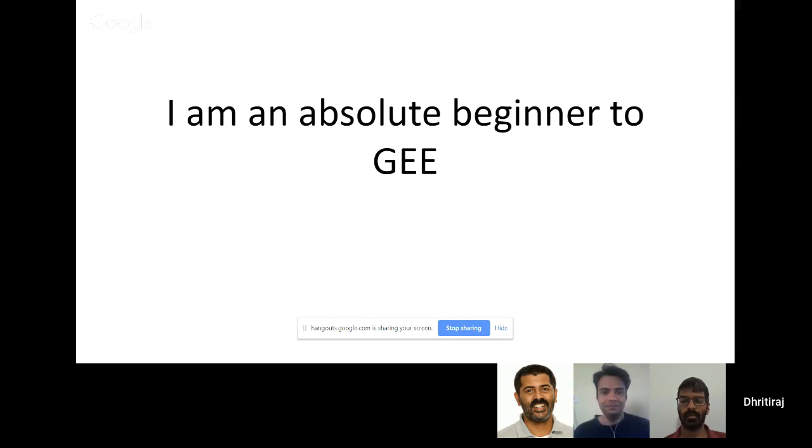I tried my best to understand JavaScript, to understand geography as a whole, but I'm an absolute beginner to Google Earth Engine. And I try to work it out with fantastic tutorials online. I've tried my best to understand how it will work out.